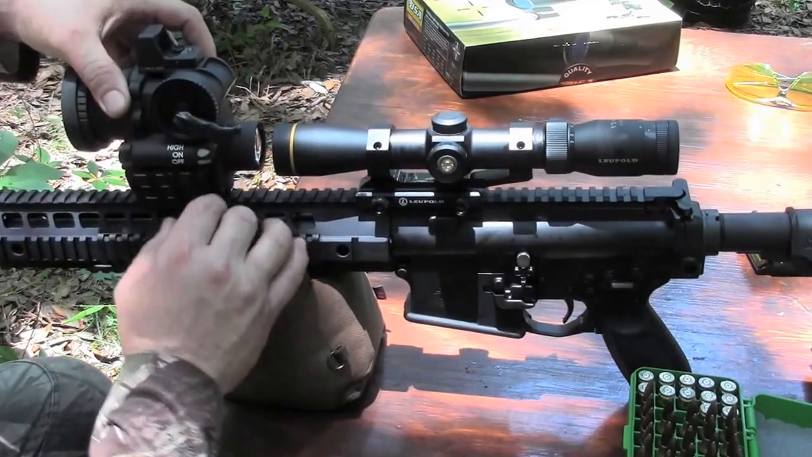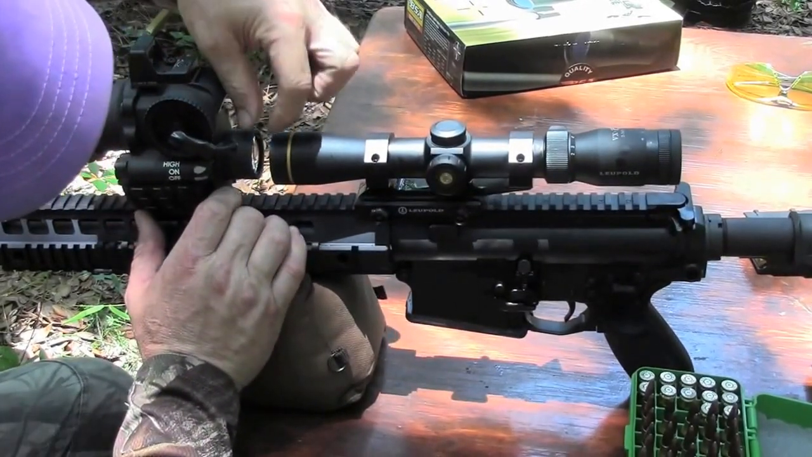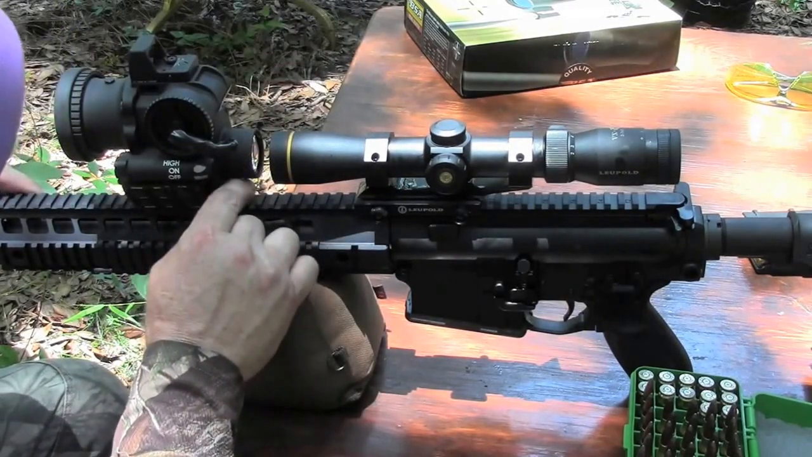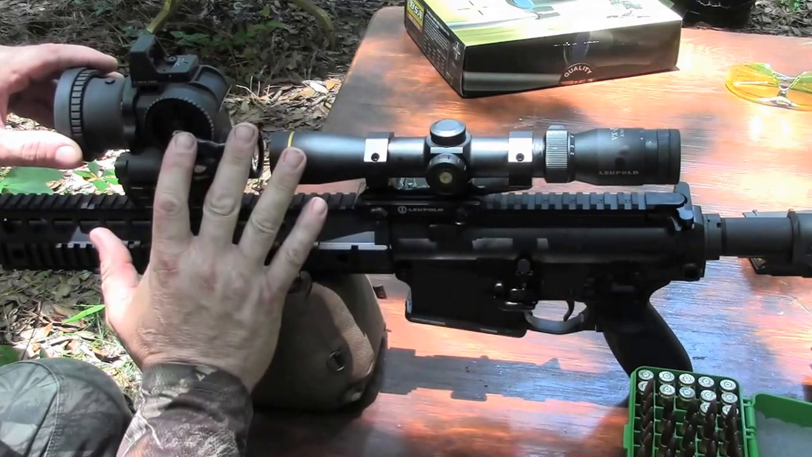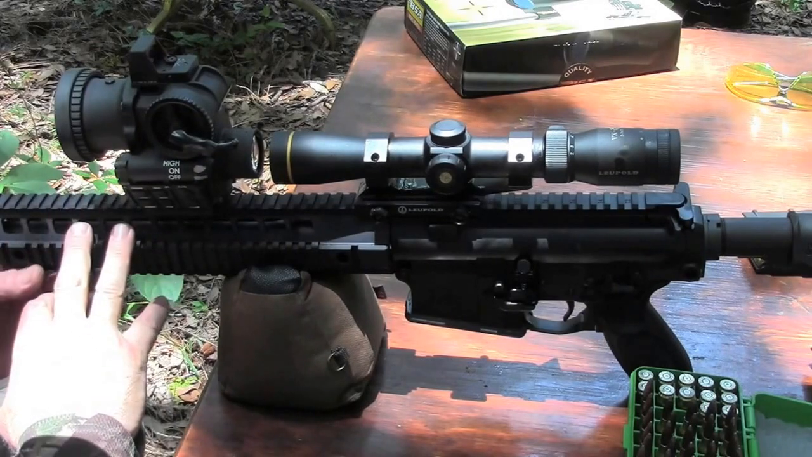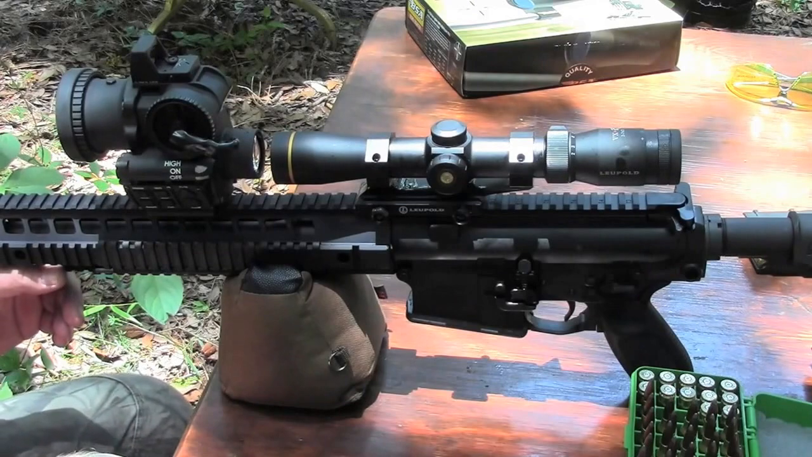This is a rail mounted optic. It goes on the front with a quick release. You see that we've got some space between the scope and the T50. We've got nice alignment, and once we have this set up, there's nothing that we can't do with this gun. This gun will outshoot me, and with these optics, we can do everything we need to do.